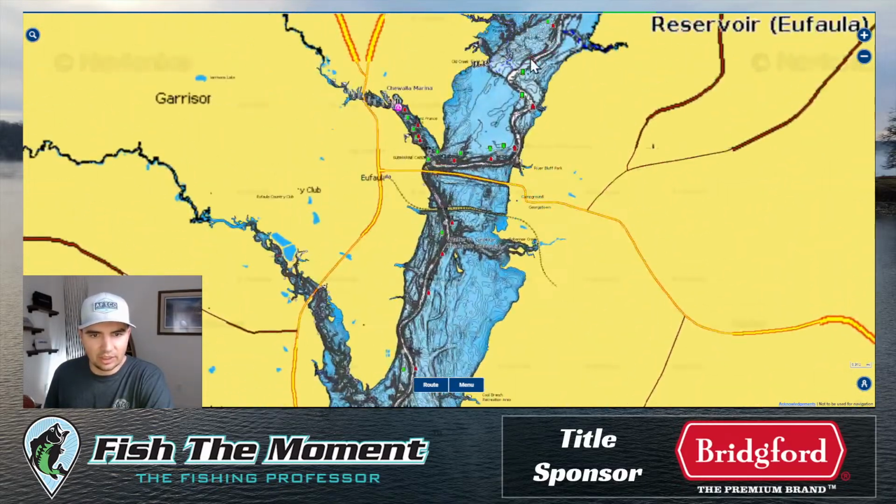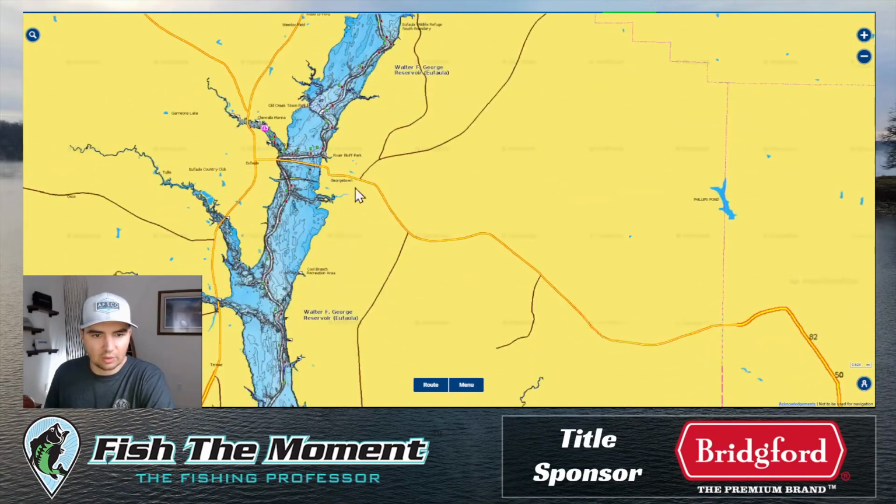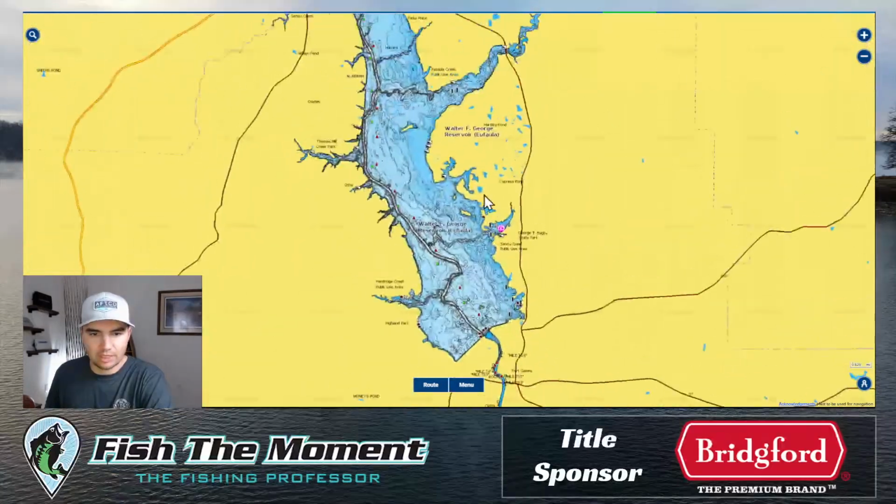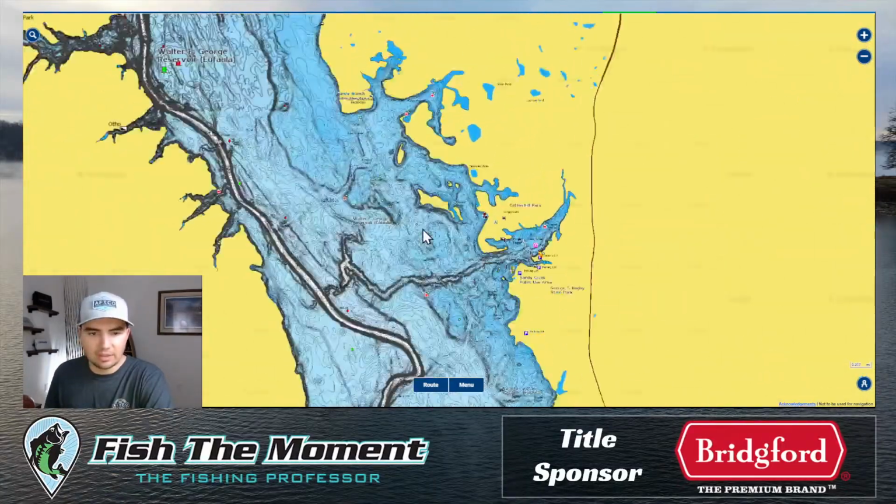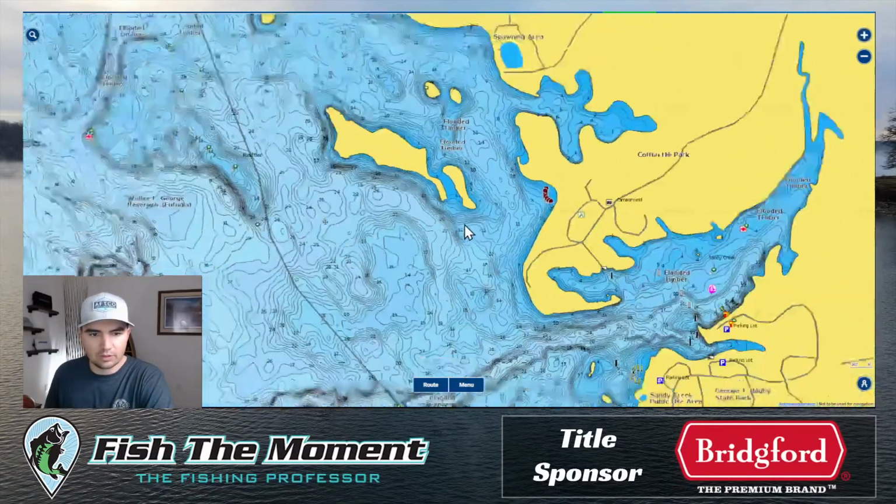You have a couple of islands way up the lake up here, but based on the water visibility and the fact that he was fishing a super deep diving crankbait, I'm pretty confident he was down in this lower end. And he mentioned he was fishing some rounded points off of some of these major islands.